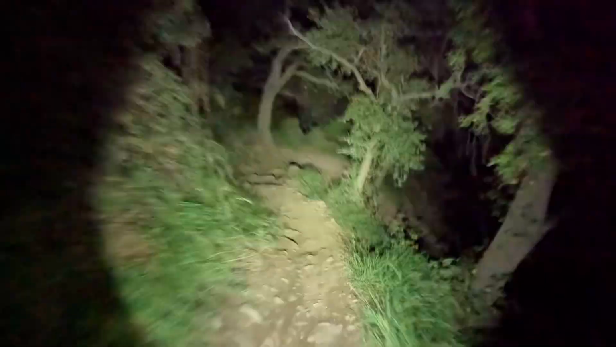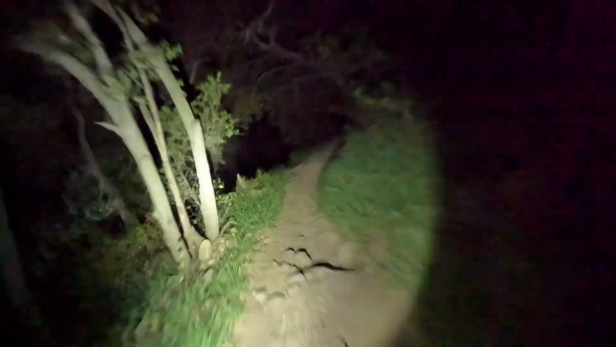As you can see, it takes me a while to get around the corner and see where I'm going, but with a helmet light you can look around.